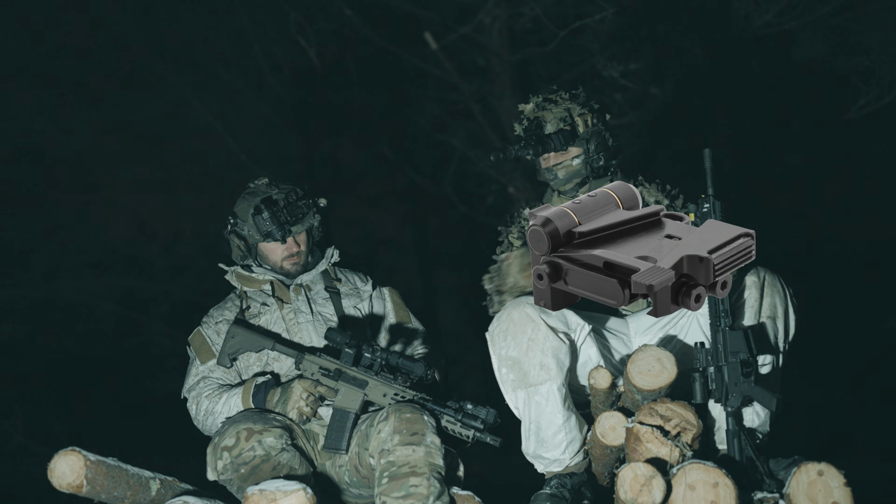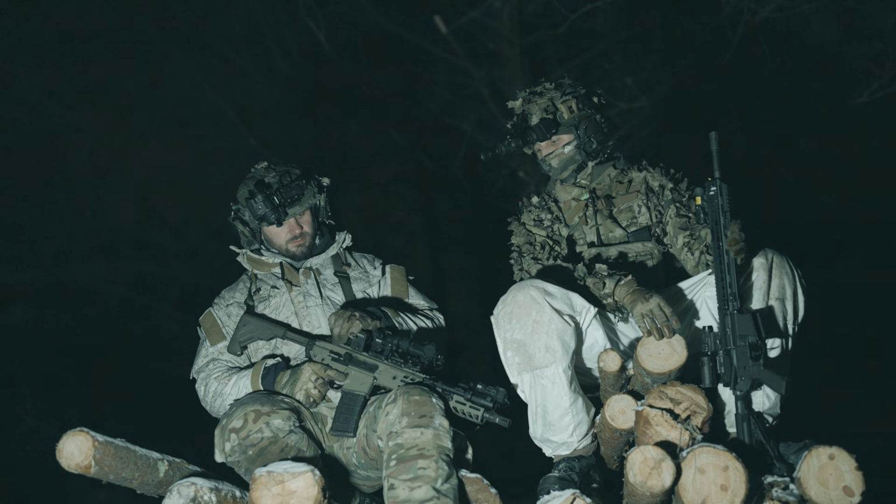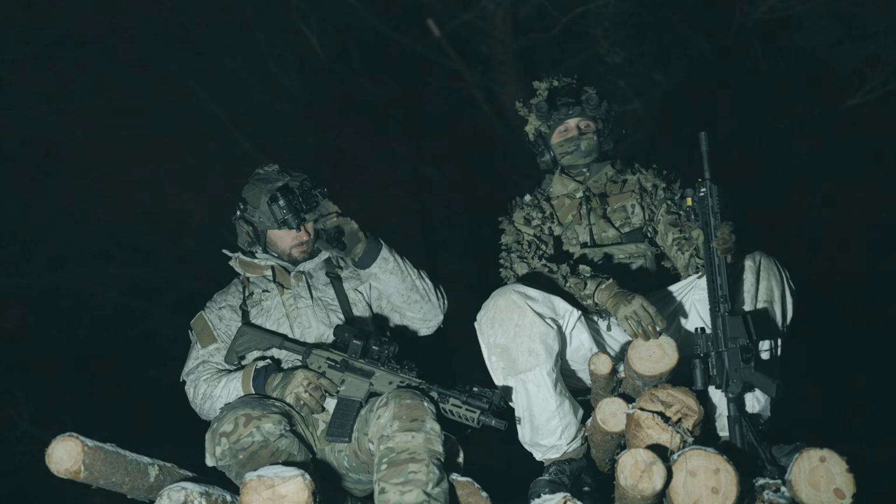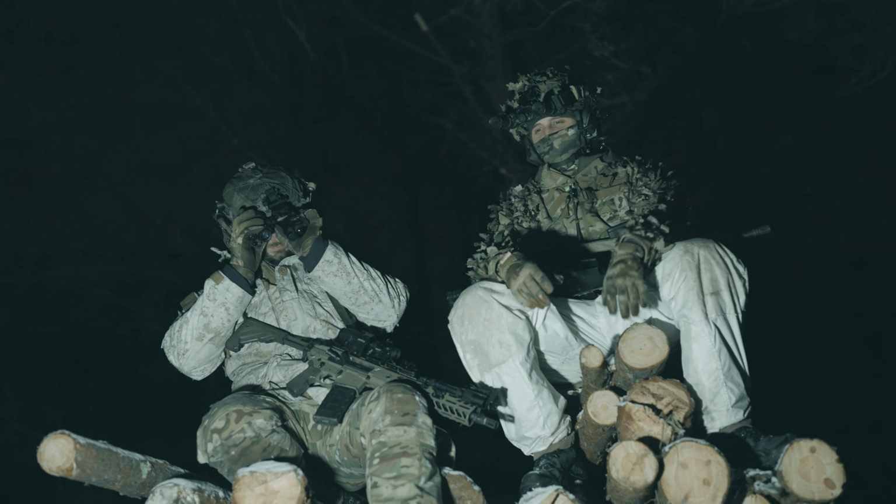That's our own flip-to-side mount under it, manufactured by us. You can get it basically anywhere in the world. Here's the adapter, this is the Falcon 640, the bridge, everything is made in Estonia by us, except the thermal, and that's the thing that we're cooking.